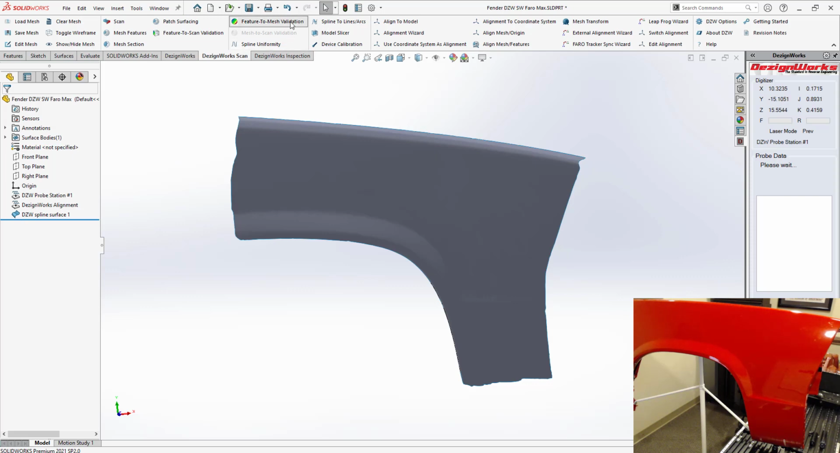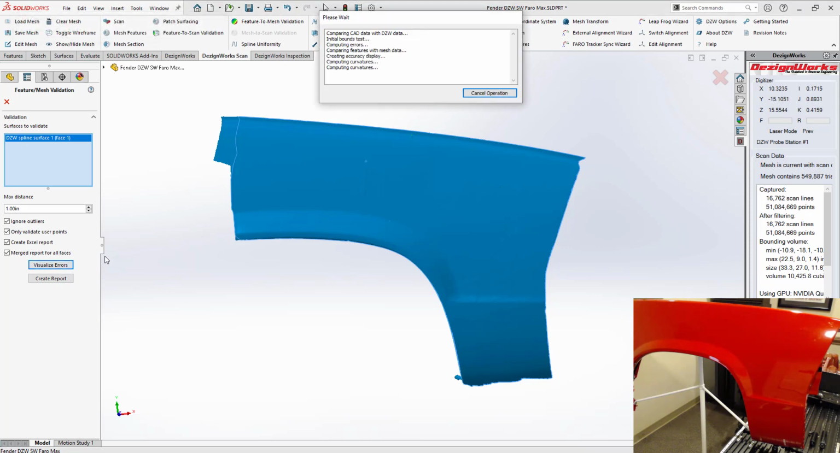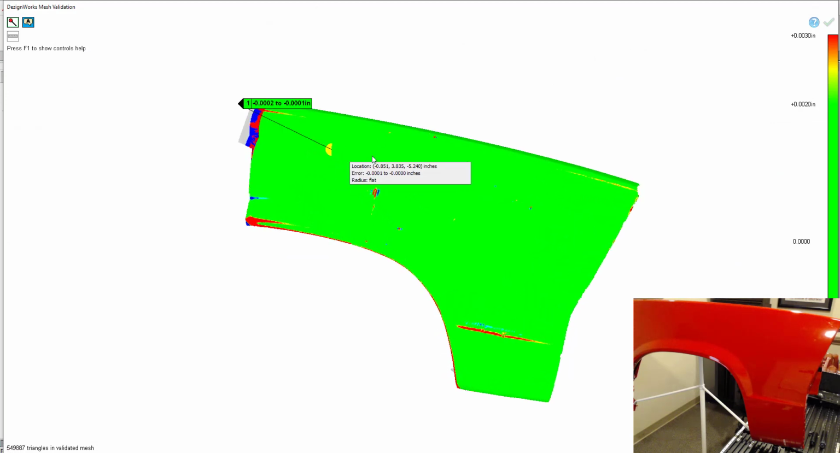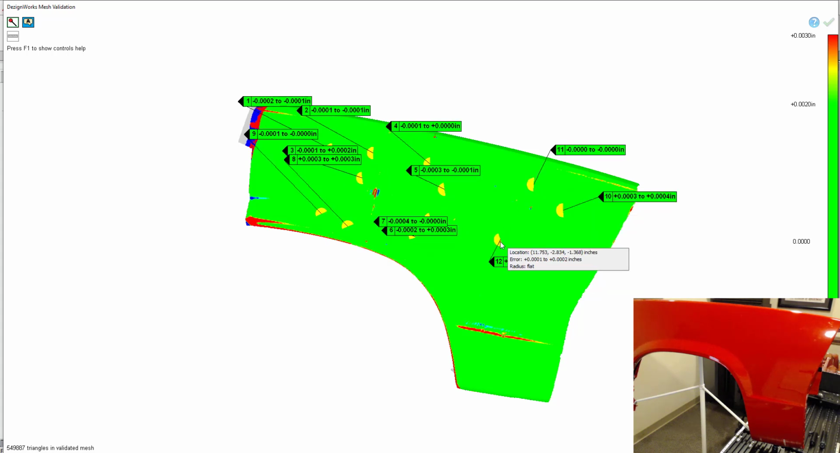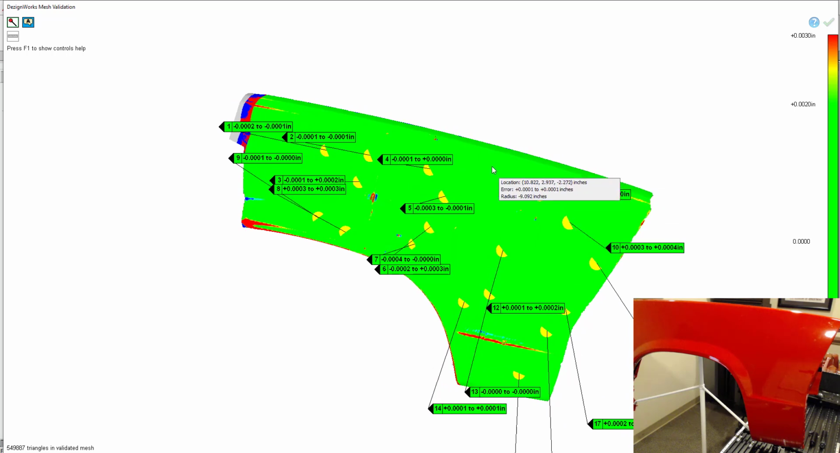Let's do our feature to mesh validation, and we'll check it out. DezignWorks allows you to actually do validation real time with a color map and balloons. And then we'll go ahead and build the report. So here's our data. We can simply take the mouse and tap. Tenths. And this is all live. This is what you see most people don't want to do. They want to load a mesh that they scanned and cleaned up, worked on it for 20 minutes. This is all real time.